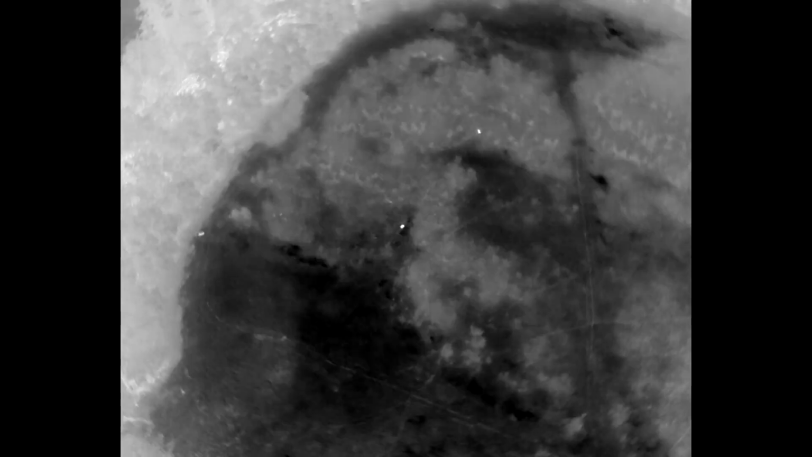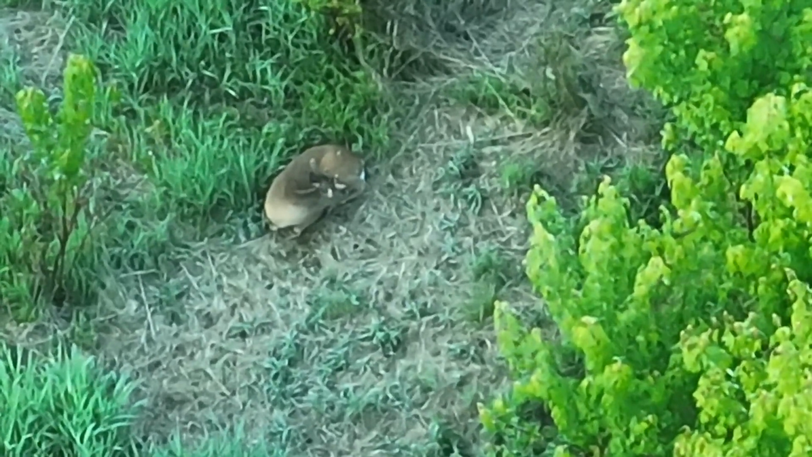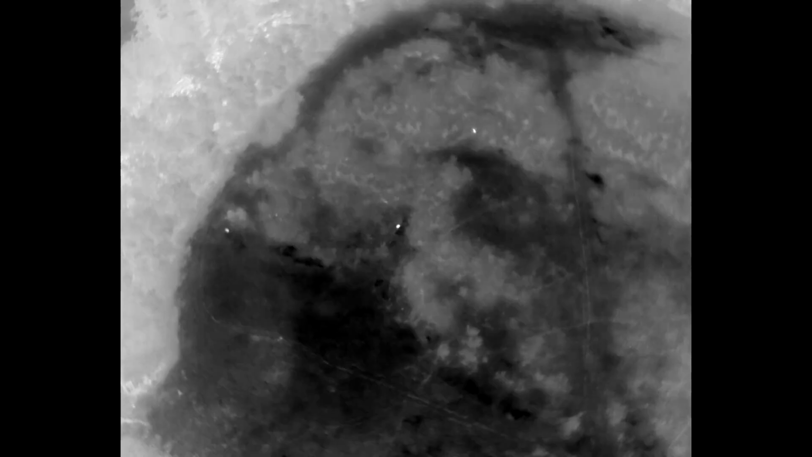So this is the deer that's kind of in the center of the thermal image shot. You'll see a deer above and a deer to the left. We'll process all these animals so you kind of get a glimpse of what's going on. Open country, generally, laying out in the open. And we're going to find some others.